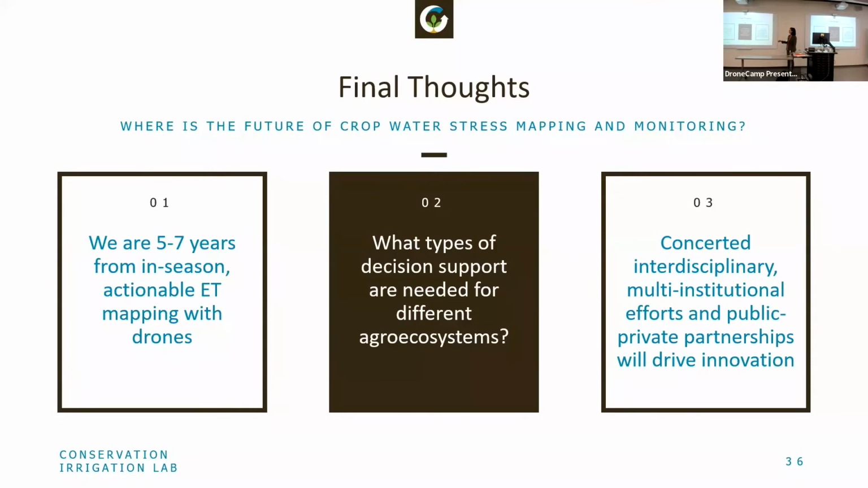So some final thoughts. I changed this. I felt pretty cool because I used to say 10 years, but I feel like we're getting closer and closer to these in-season actionable evapotranspiration estimates and mapping with drones. And one of the biggest hiccups with this is actually the processing, right? We can go out and collect data quickly.